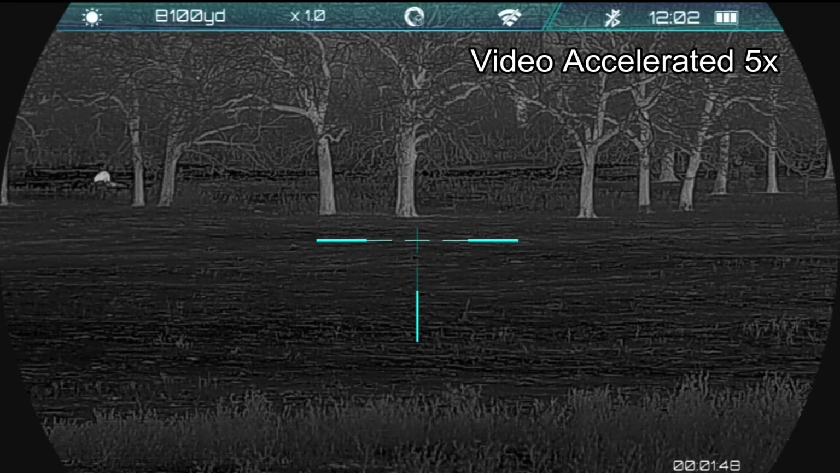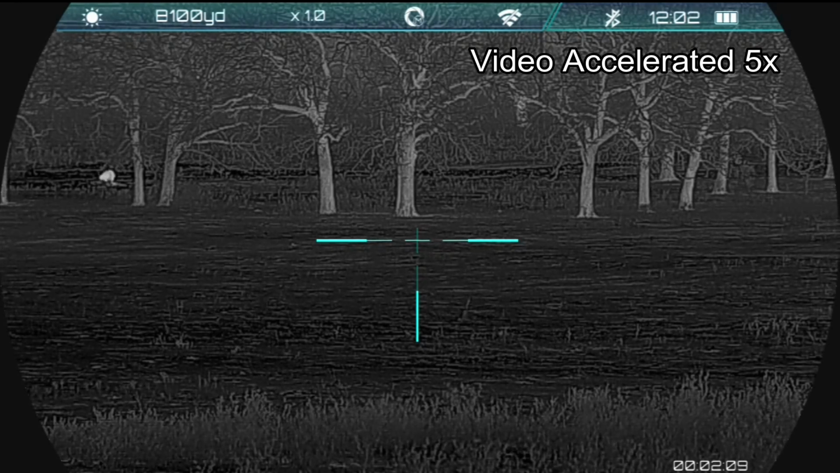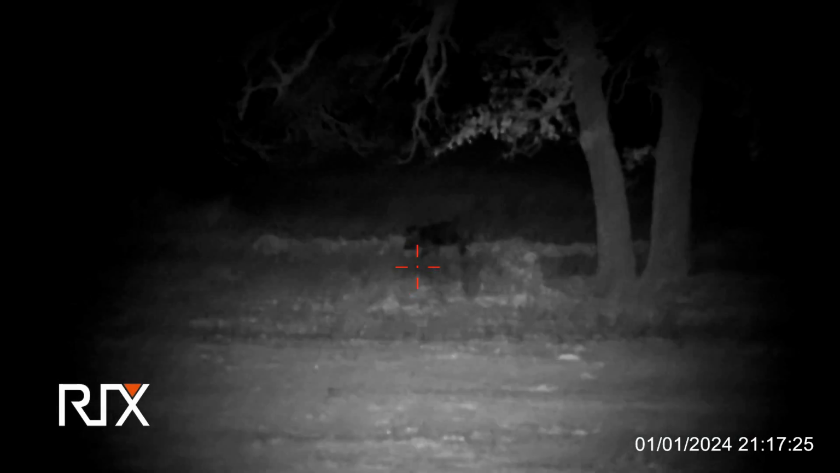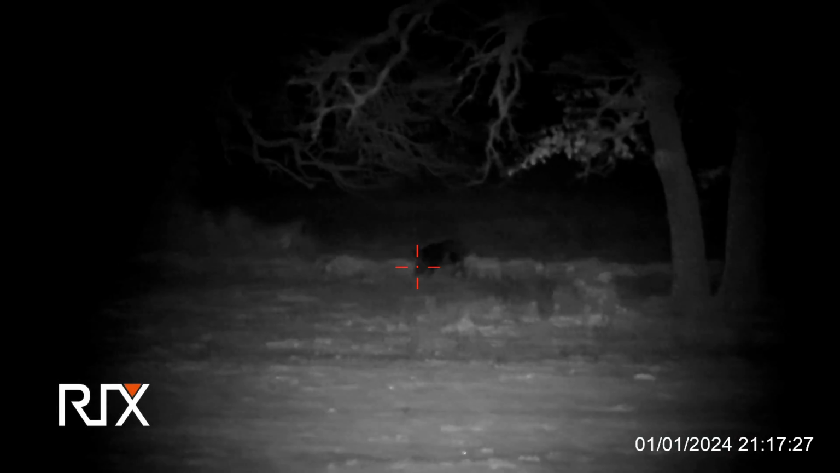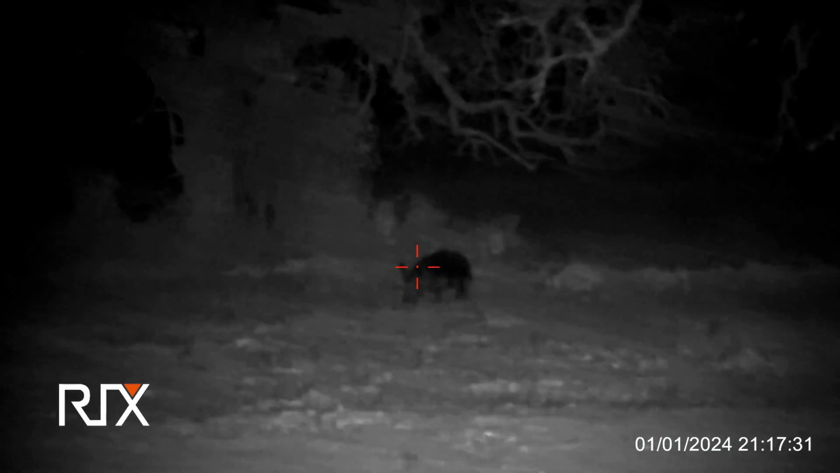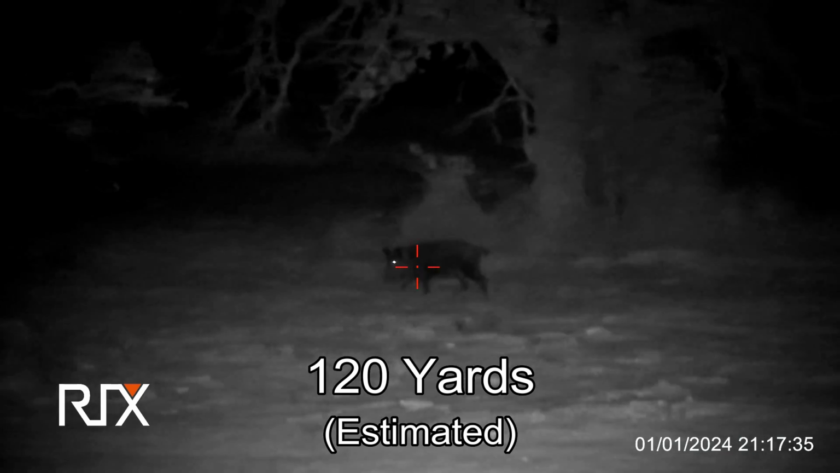And in real time, it's very slow, but as you can see, by the time I get out there and get set up, it has moved completely off camera as it quickly moves right here. And I think actually it got into some bugs. I saw it start moving, so I set the sticks up and started getting video, and it's dancing around like maybe it's gotten into some ants. I don't know, but I'm going to take a shot right here.